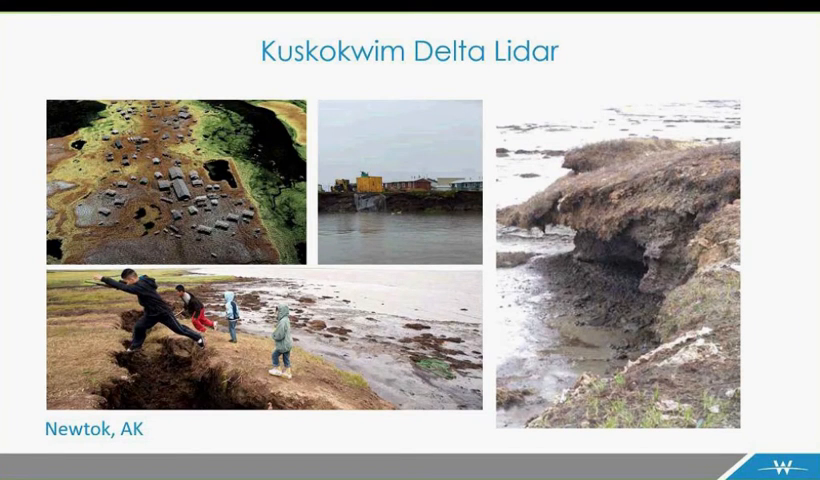And then this is Newtok, and Newtok is actually a community that is in the midst of relocation, and it's a village of approximately 300 people, and subsidence, erosion, and melting permafrost due to rising temperatures is forcing this community to begin relocation efforts to a new location called Mertarvik. And such a move provides many things to consider as far as infrastructure, runways, and emergency response plans. So the LiDAR will be hopefully of great assistance in that effort.